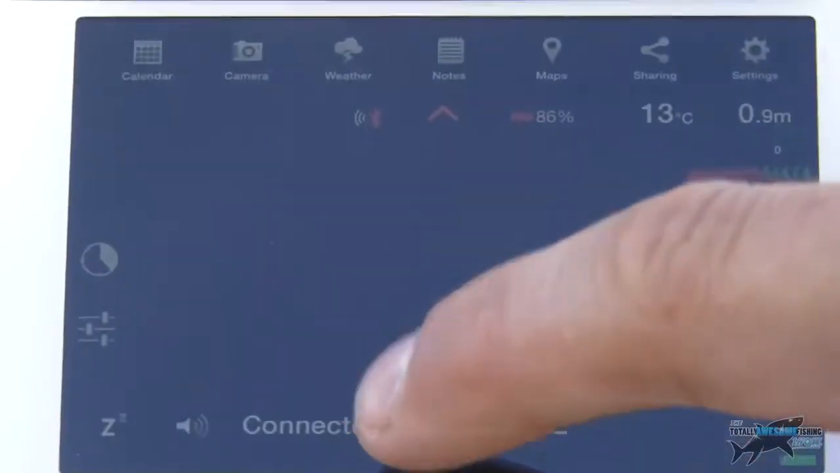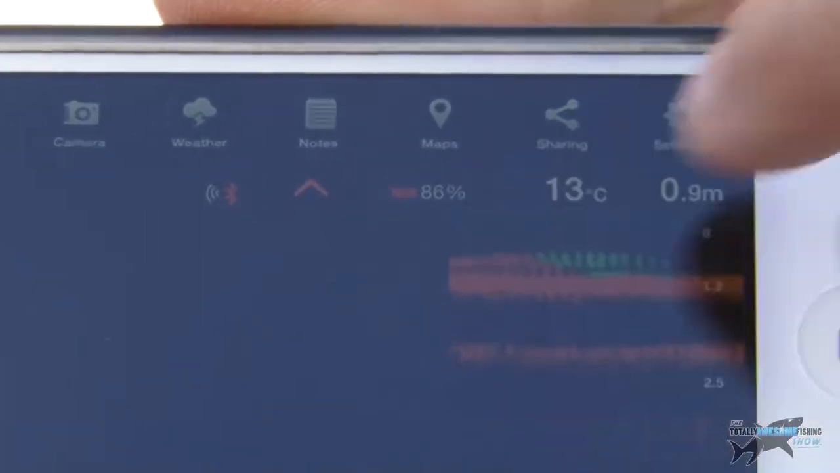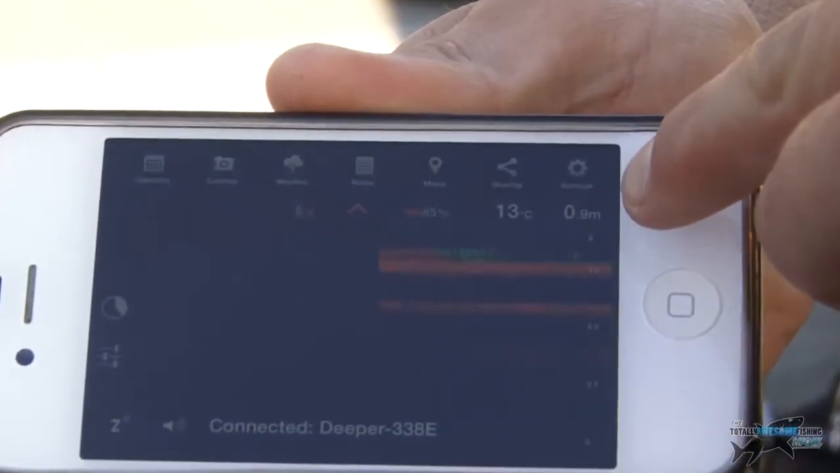Right, well, I've cast the Deeper Fishfinder out there now, and the great thing is it turns itself on when you cast out, when it hits the water. So I've cast it out near the snags, I've got it set there. I'm now going to go to my phone and open the Deeper app. So it's just connecting, it's connected now, and there we go. Here comes the contour of the bottom. It's staying up here at 0.9 metres, so roughly that's pretty much a metre deep where I've cast it.